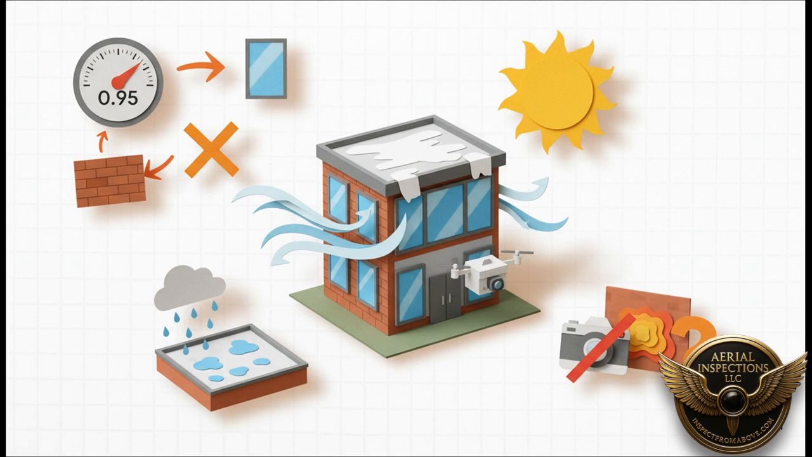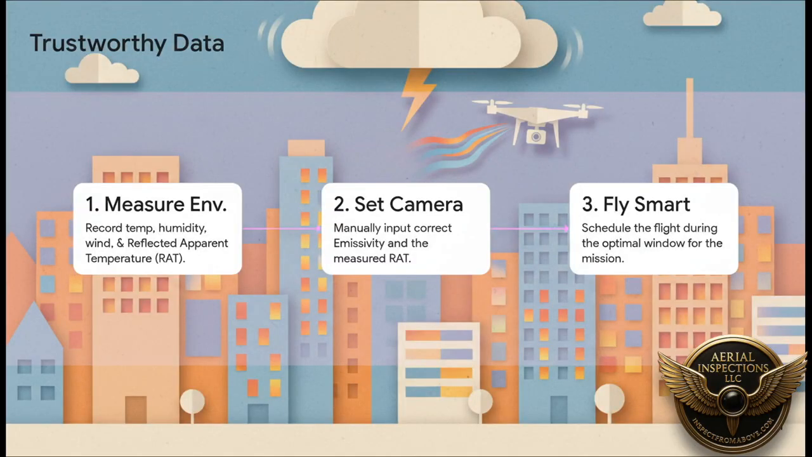Then, of course, scanning at midday, ignoring high winds. Another one is scanning a wet wall, because the evaporating water creates false cold spots. And maybe the simplest mistake of all, forgetting to take a regular photo. Without that visual context, that hotspot you see could be a huge problem, or it could just be a normal heating vent.